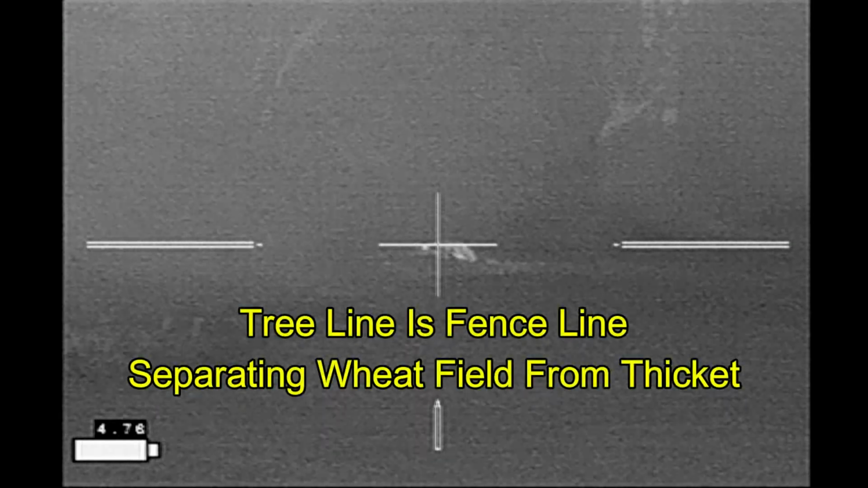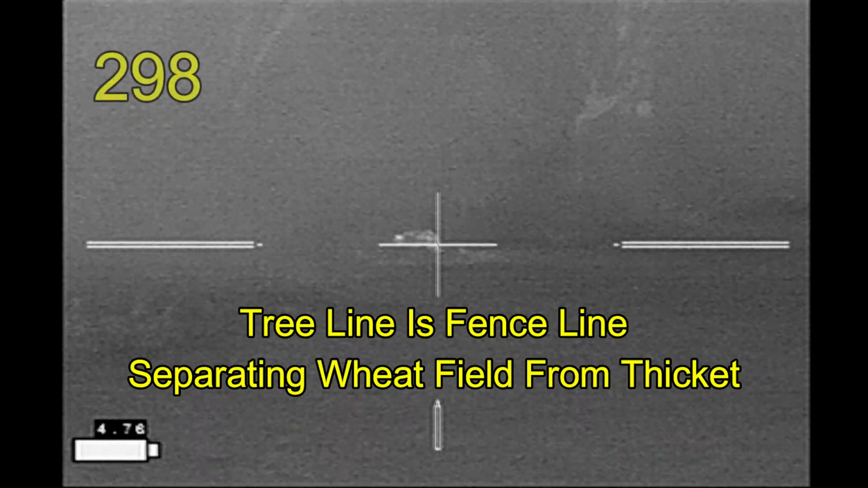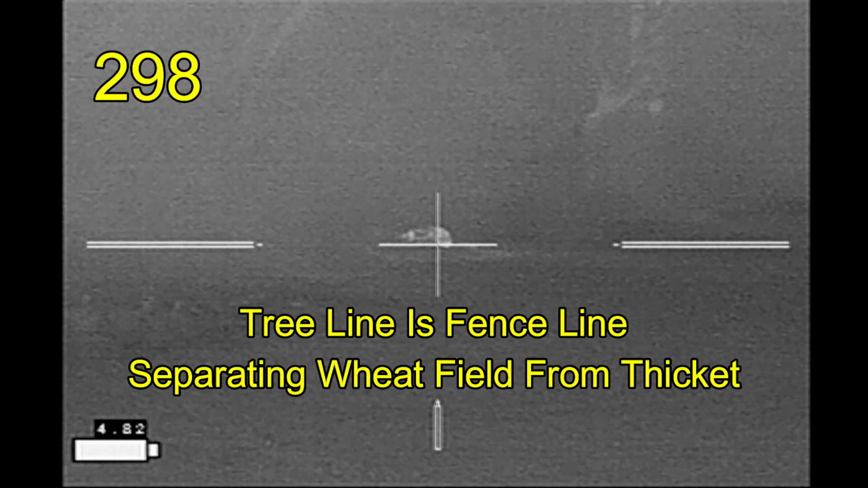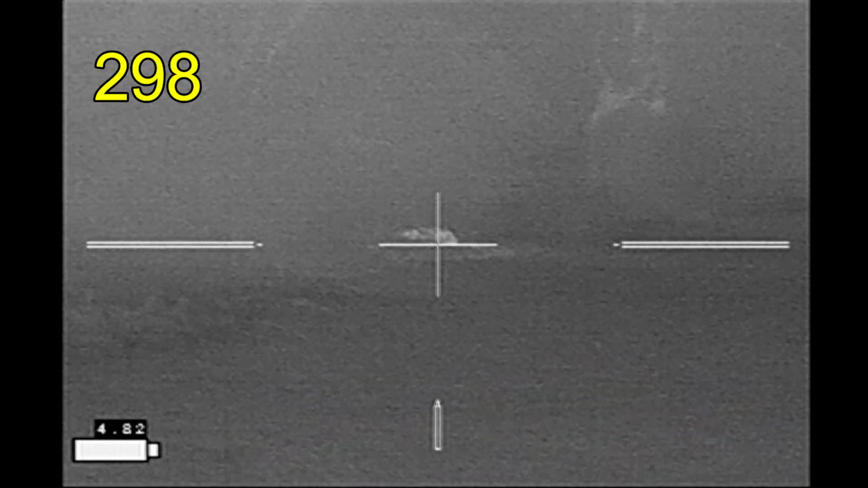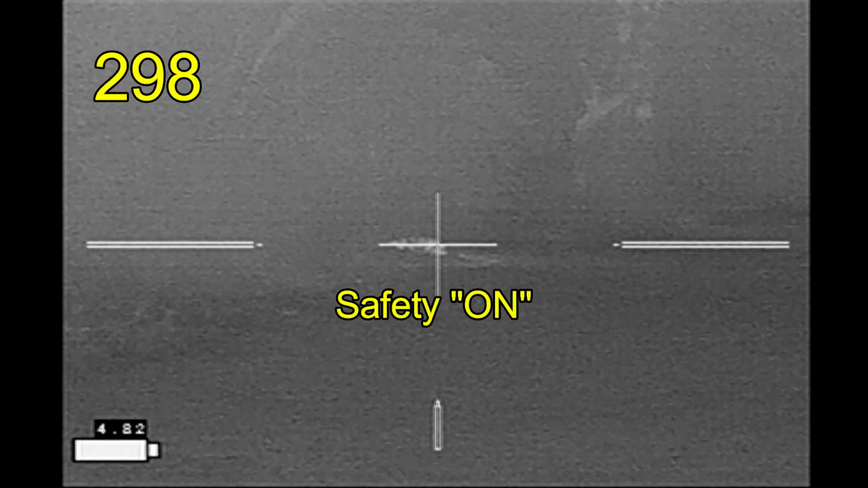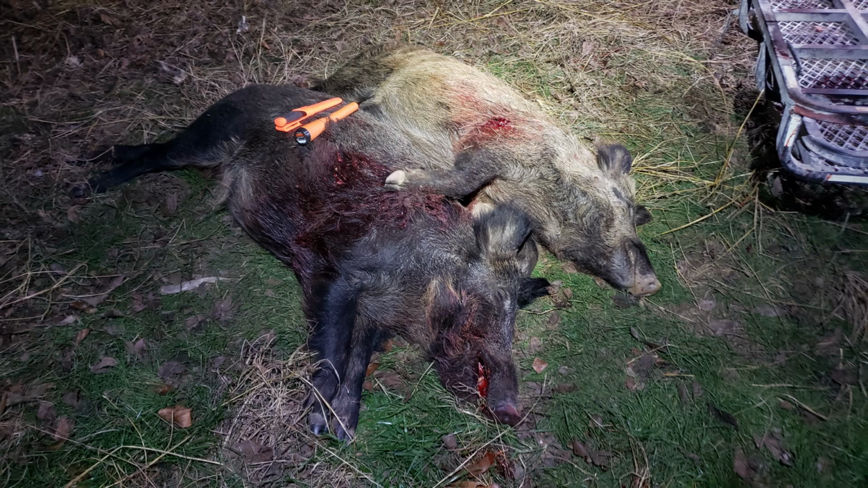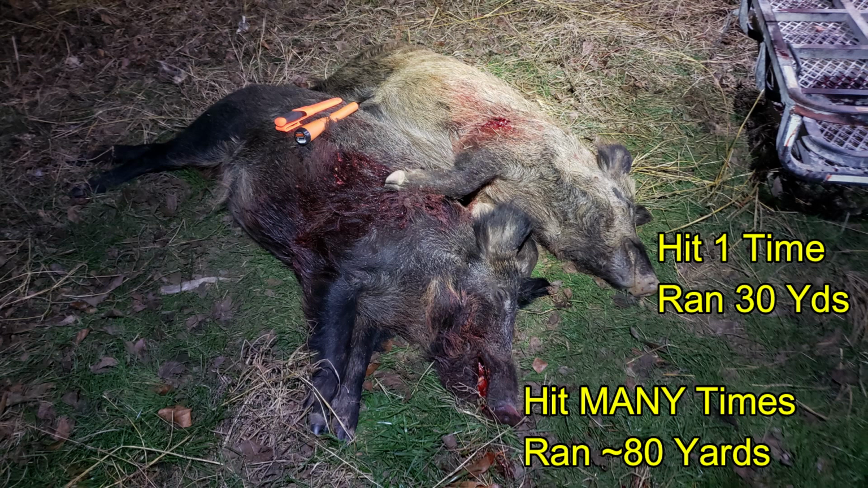Where this hog was headed was into a thicket. And we don't go into the thicket after hogs. There's places you have to crawl around in order to find them. Not doing it at night. I came away with 2 sows, the first coming in at 160 pounds, the second at 180 pounds, and both of the sows were pregnant.